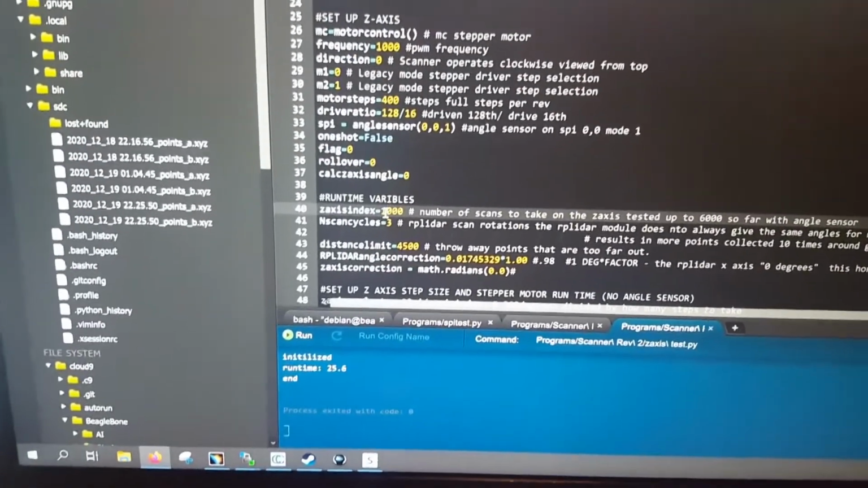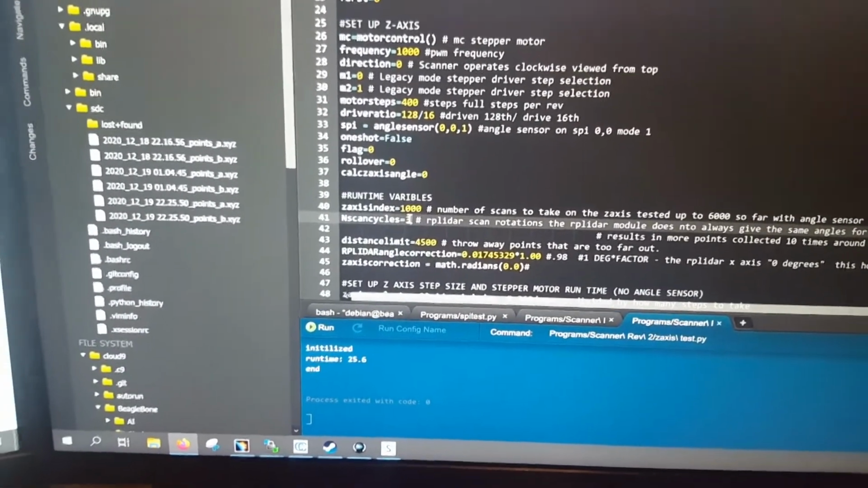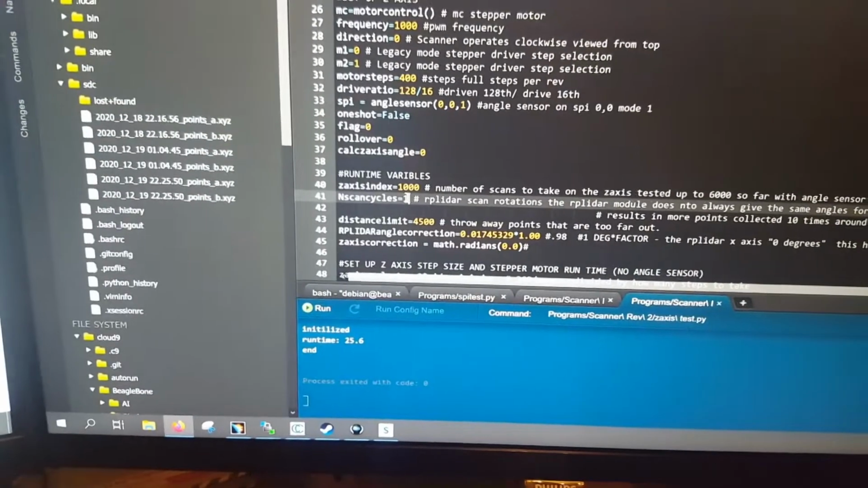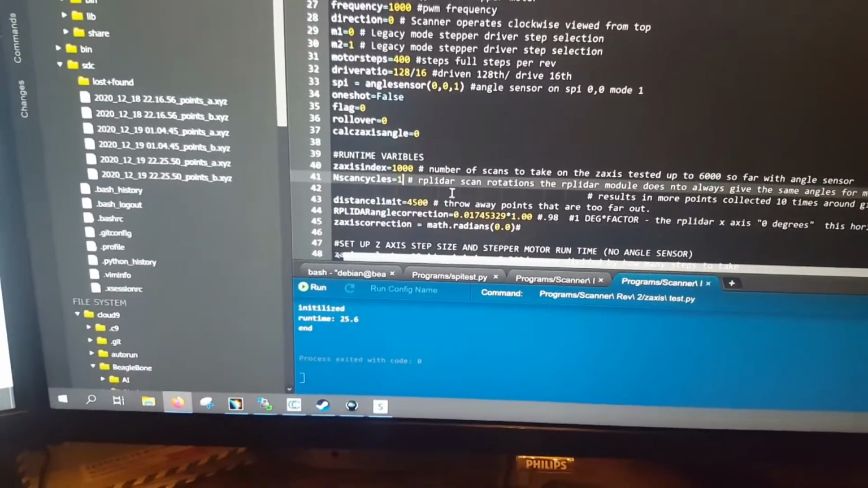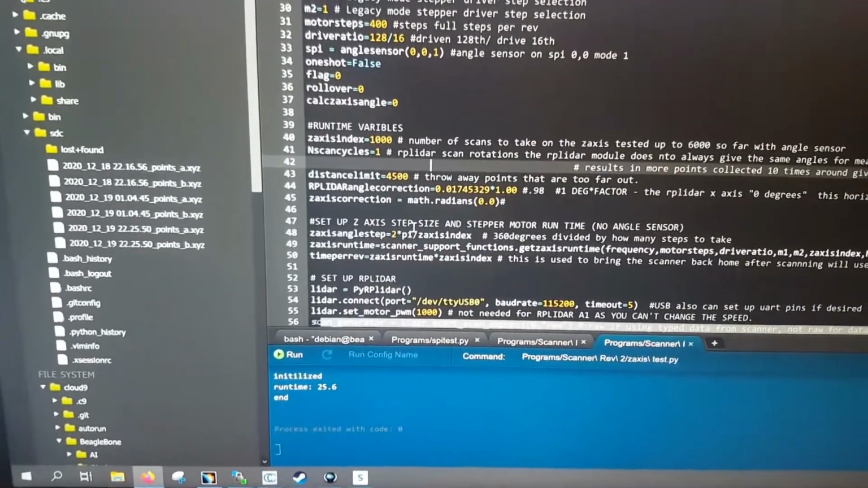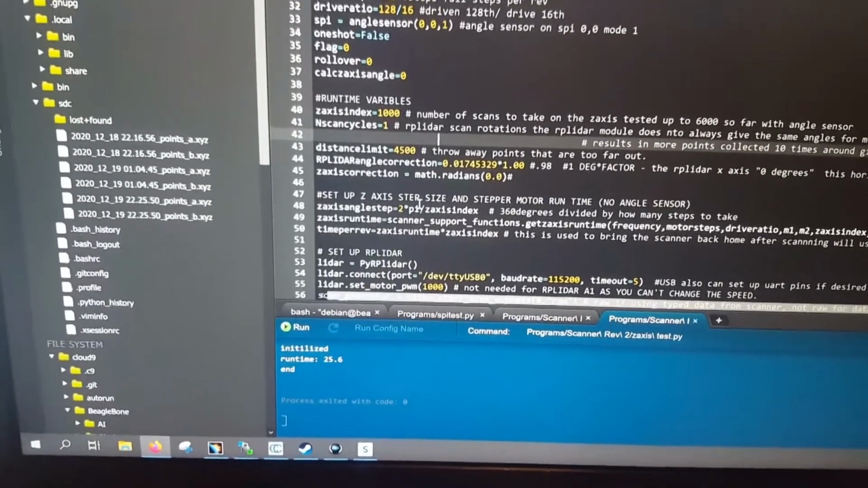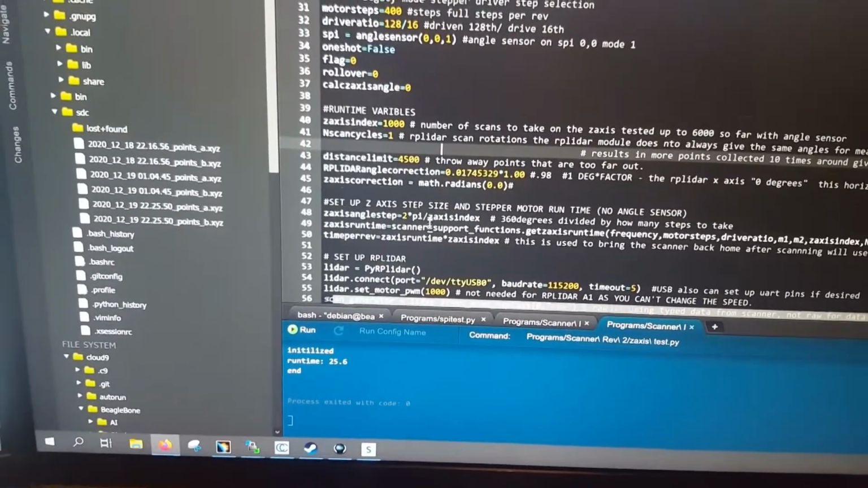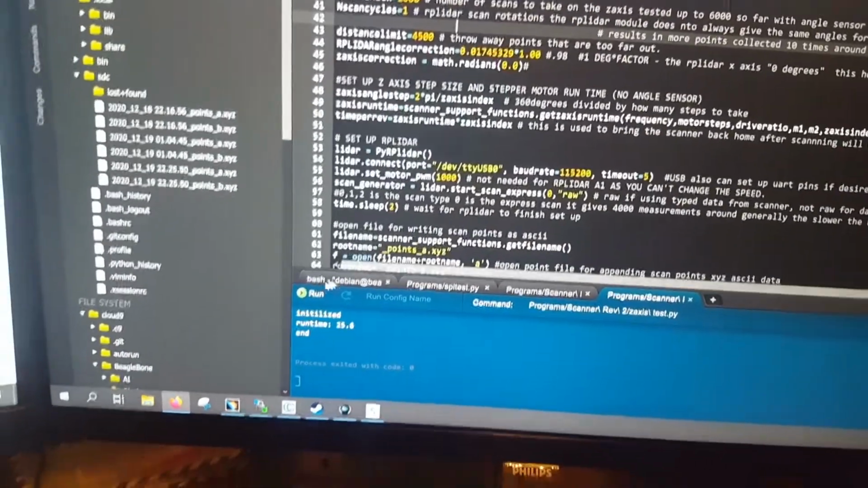So it's a pretty coarse scan at that. And the number of times it scans in each position, I'll just make that one, so maybe a maximum of about 4,000 counts per scan point. Below that I have a distance limit set to 4.5 meters, so anything beyond that I'll throw away. Let me get this started.